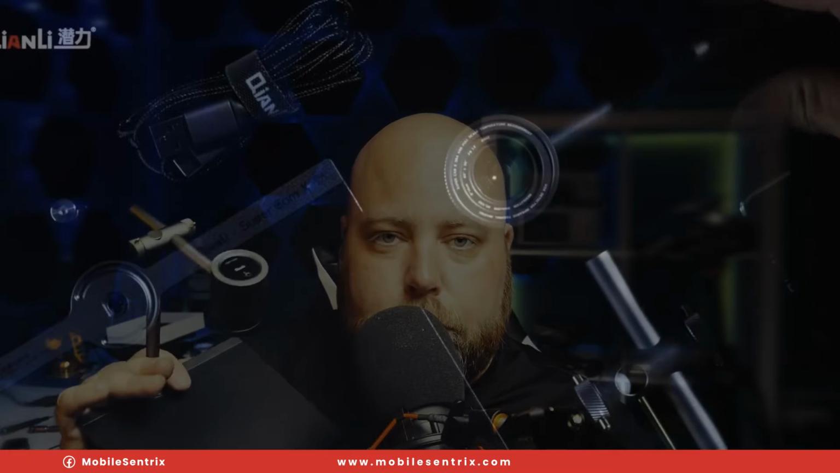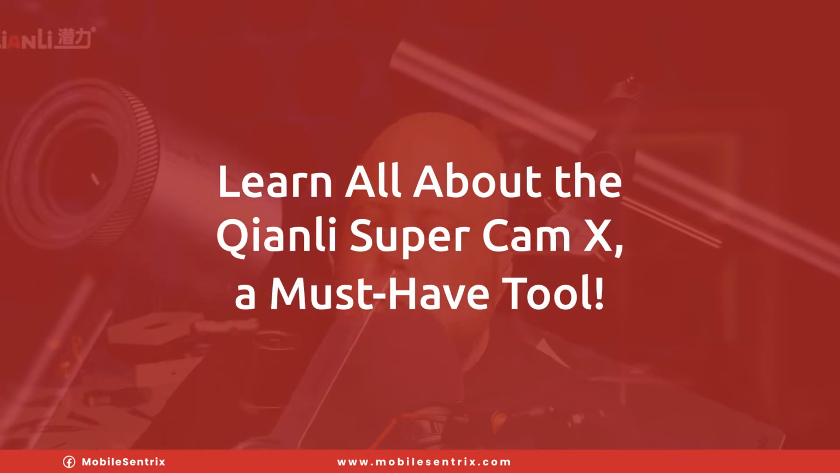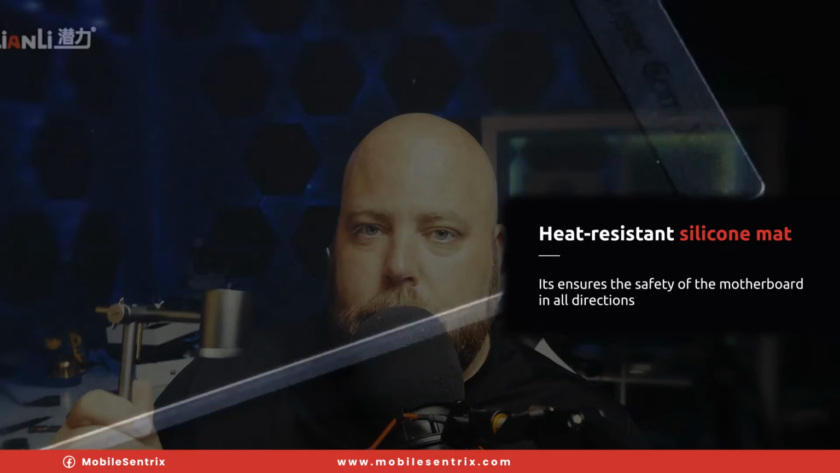Today I'm going to be talking about this tool right here. This is an extremely powerful tool to have. This is a SuperCam X. It's an infrared camera, but it's a really good one.